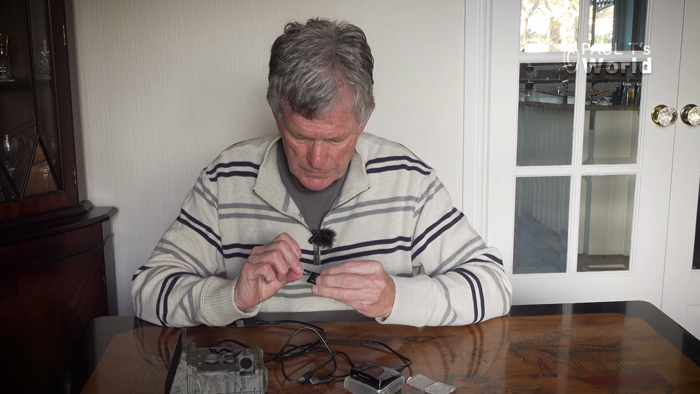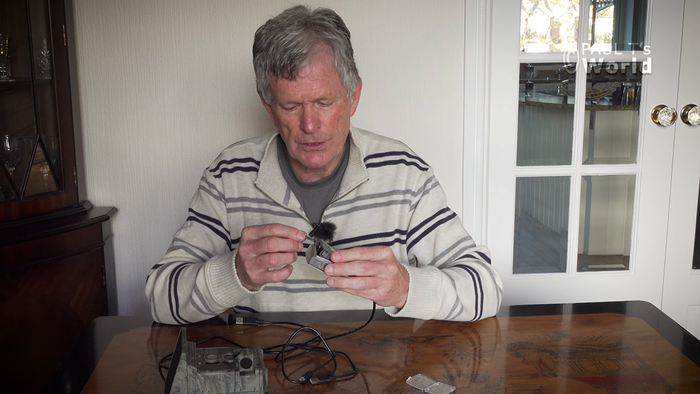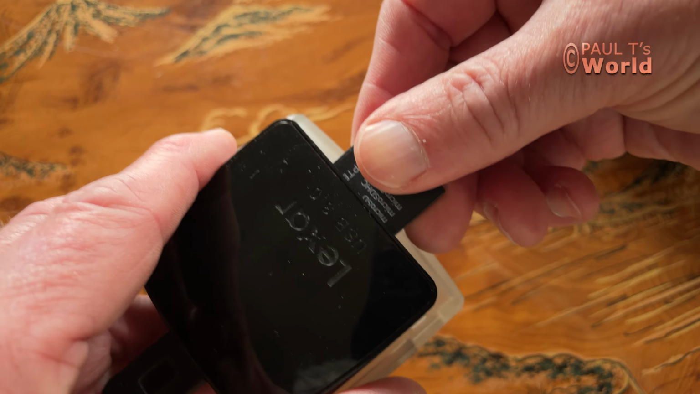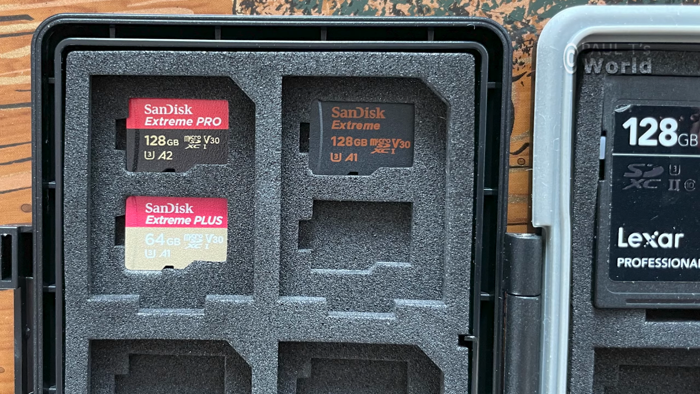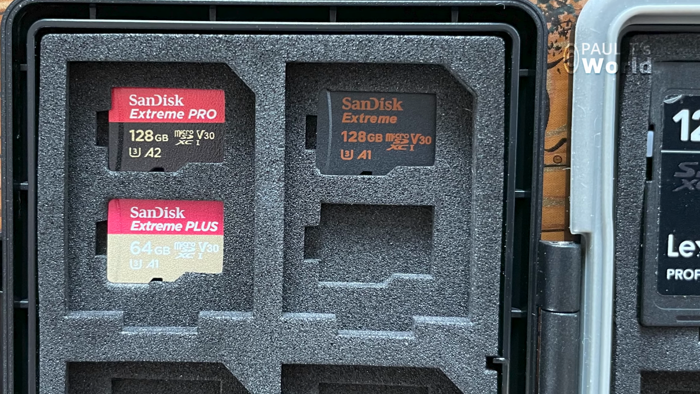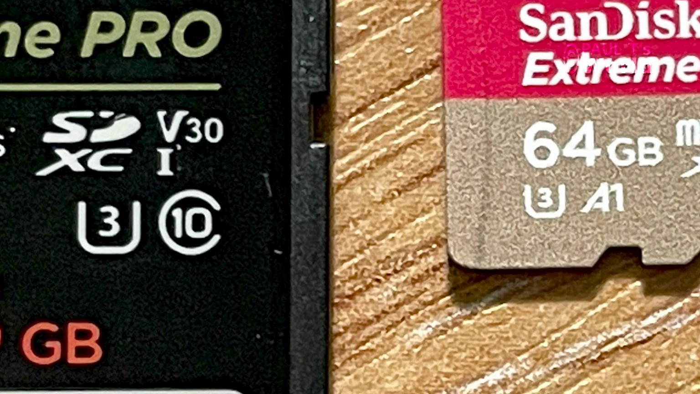And it just slots straight in there, and then this can go into a card reader like that. And it plugs into my desktop computer. I've got a link in the description below to the cards that I use, but the important thing when you're buying a memory card is make sure that on the front of the card where there's a large U, there's the number 3, not the number 1 in that U. The number 3 has a write and read speed that is good for all the cameras.